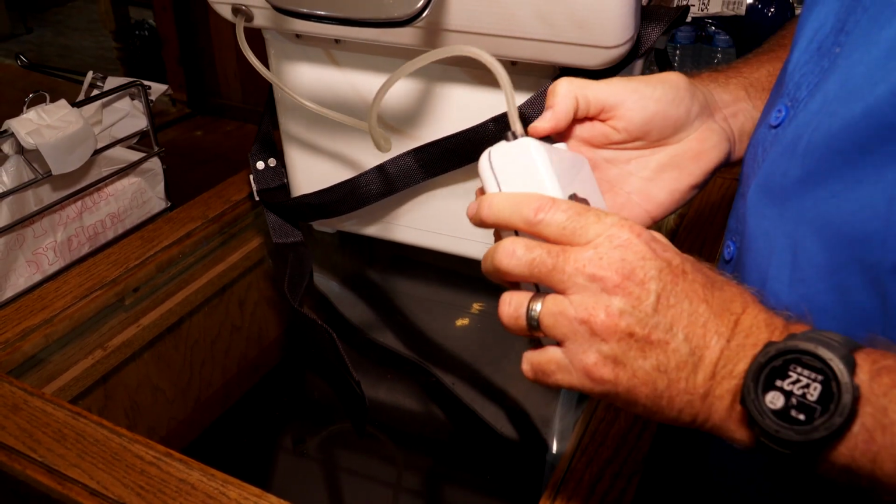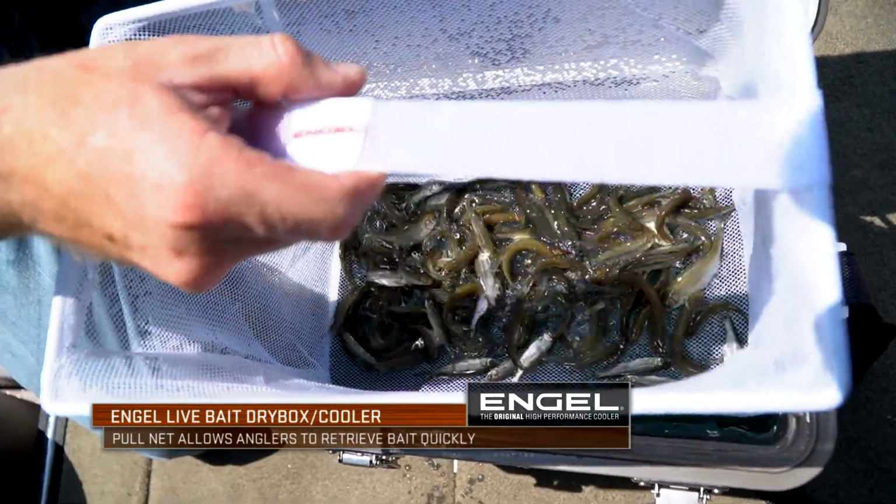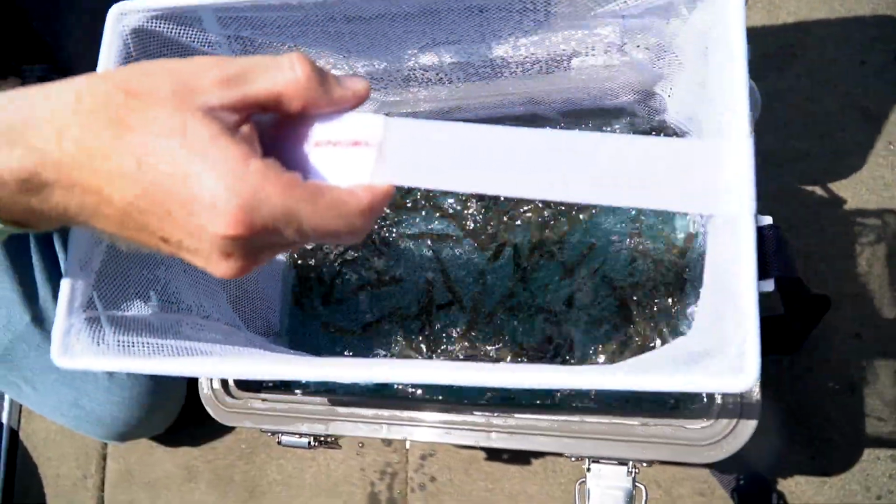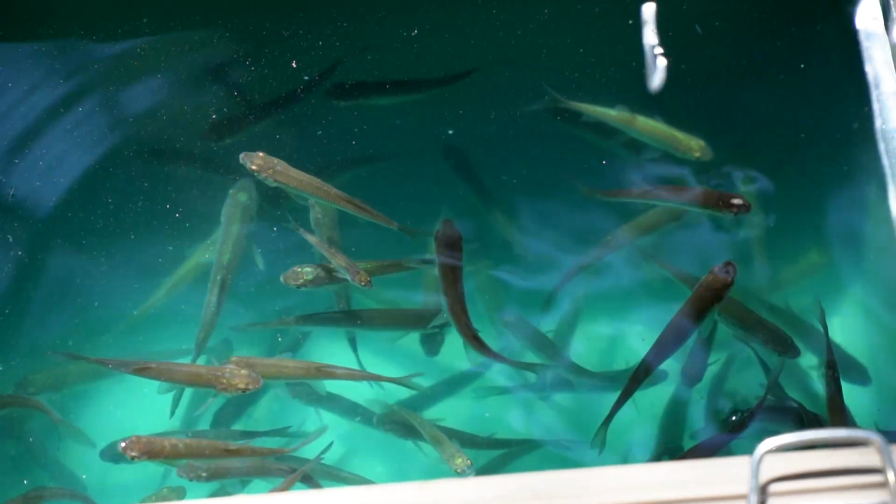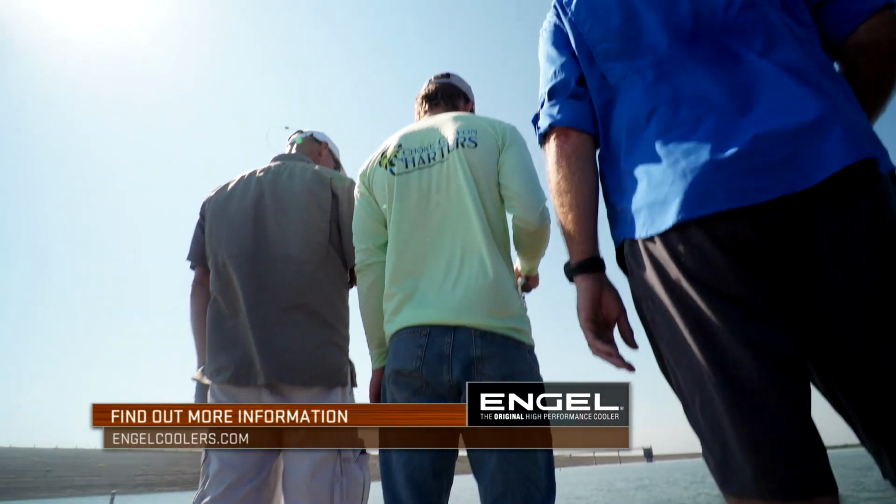It allows you to fish longer in the day because you've got live bait. Then you have the ease of having the little net in there to lift up and down so that you can grab the bait very fast. It's just a system that I feel is designed to help you catch more fish because it's going to keep your bait lively and alive, which is going to allow you to spend more time out on the water and fill your limits.